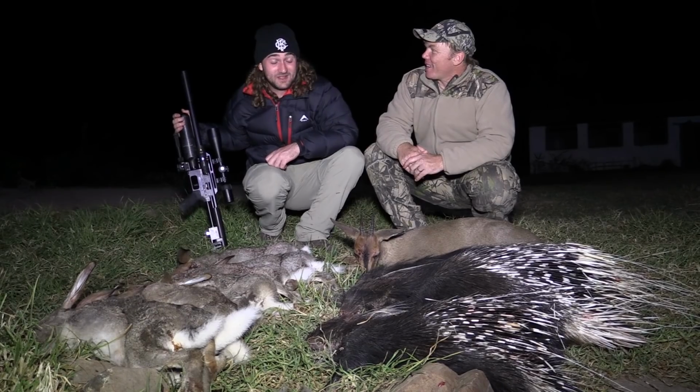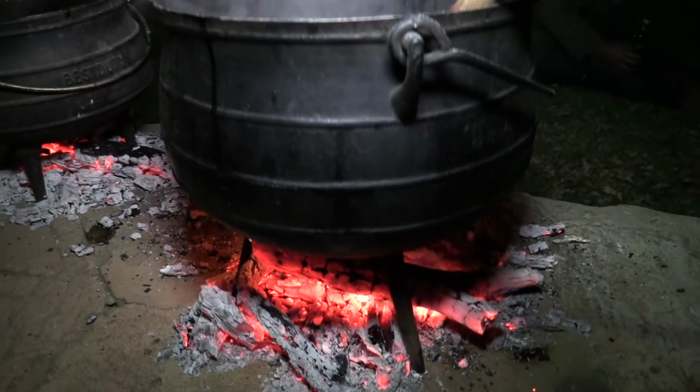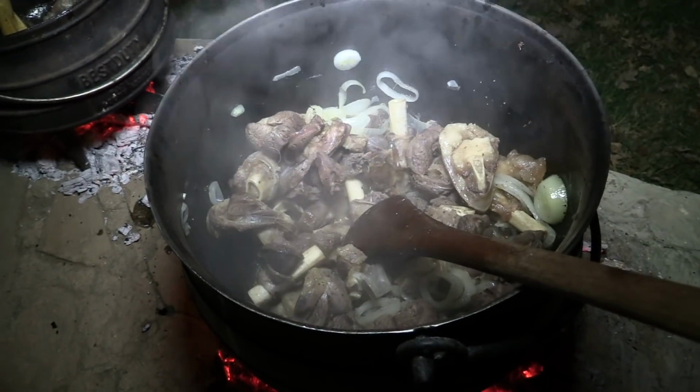And I'm pretty sure I'll be back here at some point in my life to hunt again, because this place is amazing. So I suppose all that's left to do now is to clean these up, get them ready for the pot, and get them in our stomachs. It'll probably take about a few weeks to do that, judging by all this meat here, but yeah, that's good.